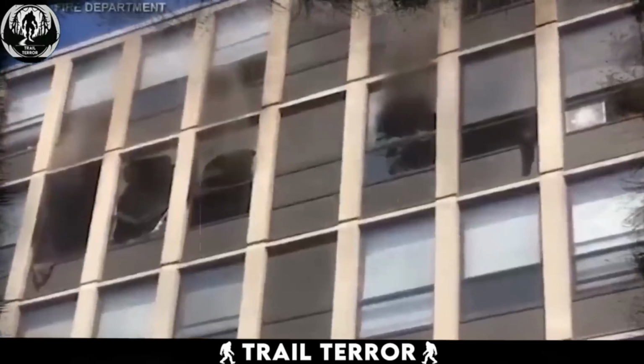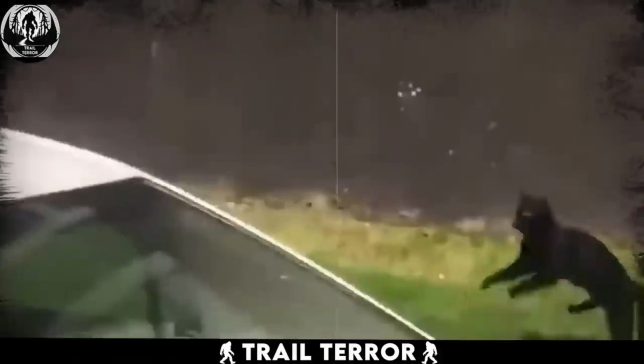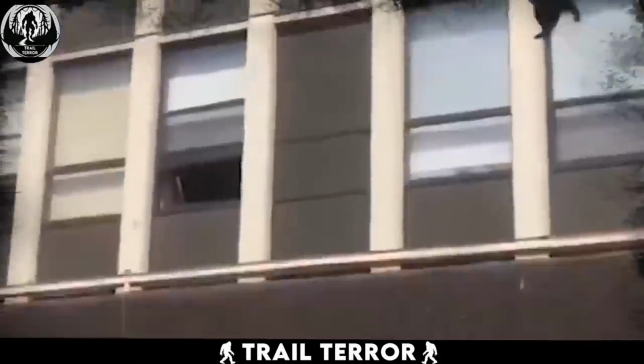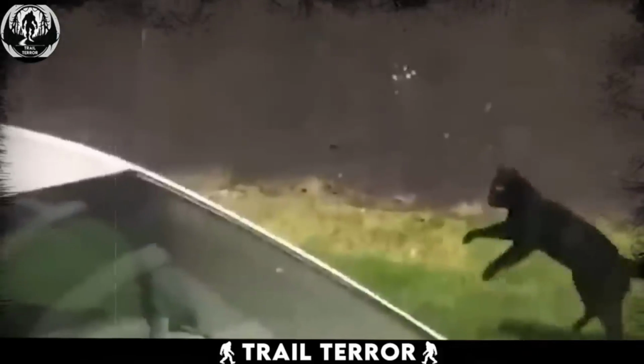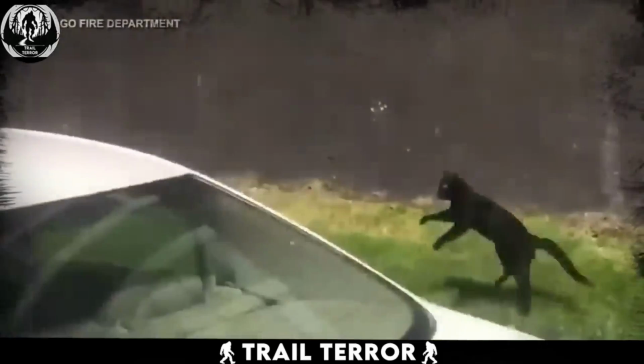The sight of the cat making such a daring escape and surviving is both shocking and impressive. Cats are known for their ability to land on their feet due to their highly developed vestibular system, but a leap from such a height is extraordinary.